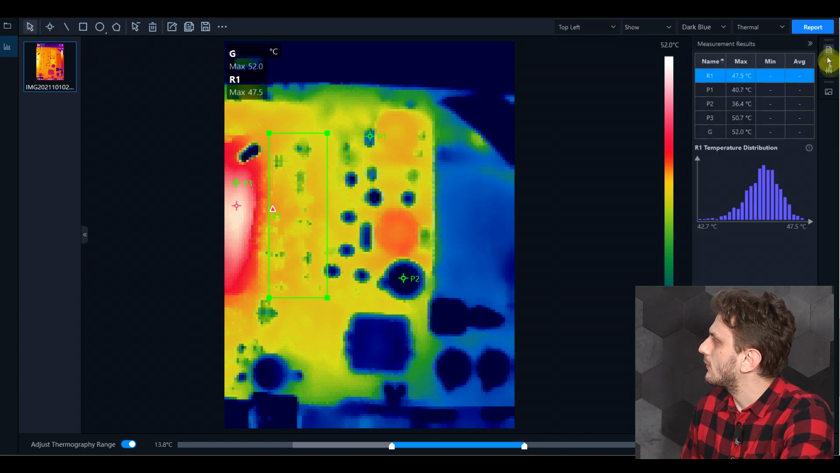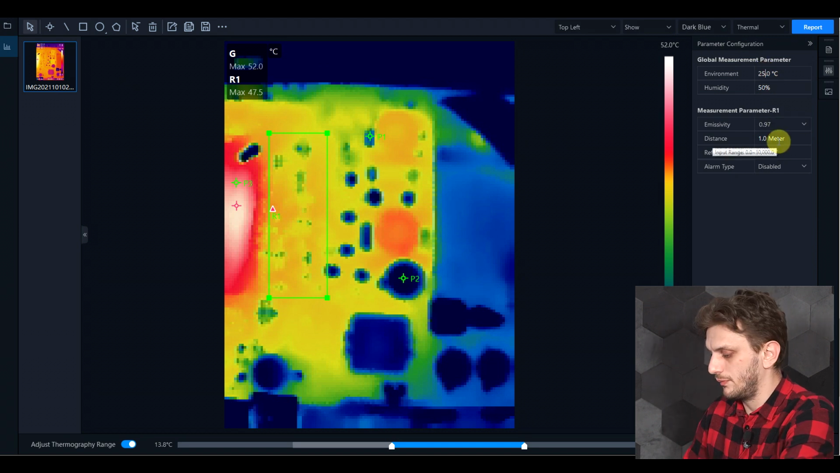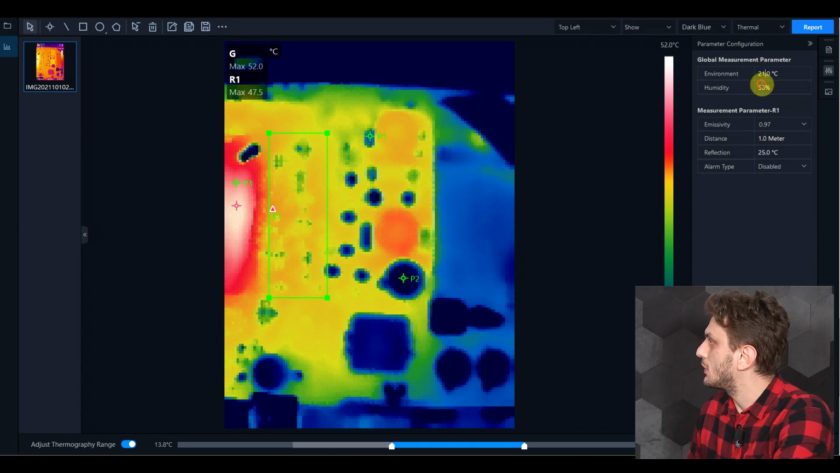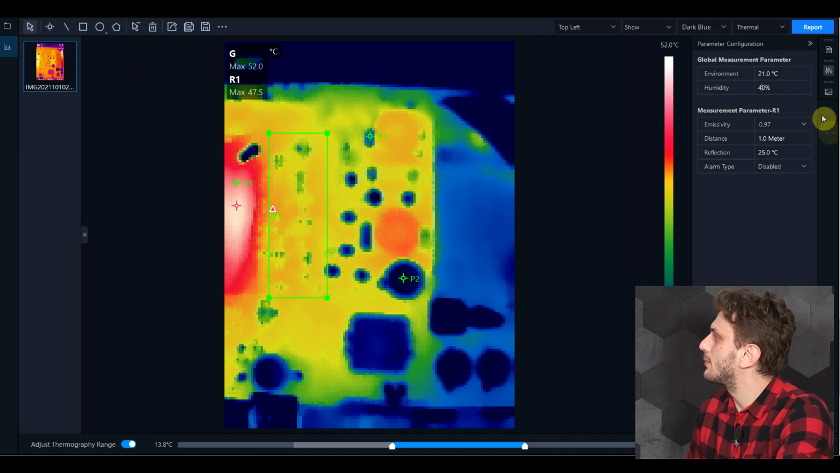And then we have some settings. First of all, our global measurement parameters. What was the environment's temperature? This was about 21. Humidity, it was about 40. These parameters are used in calculating the final temperatures. Now our global emissivity, we can leave it at 97. Distance, let's say it's 0.3. Again, the reflected temperature, 21.